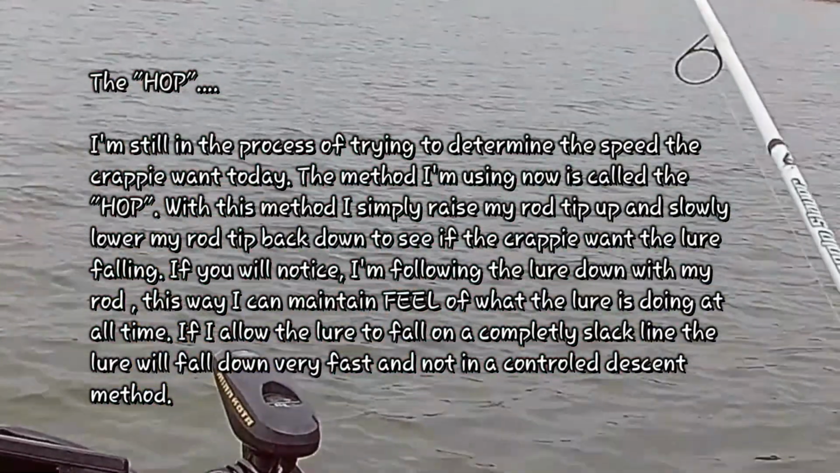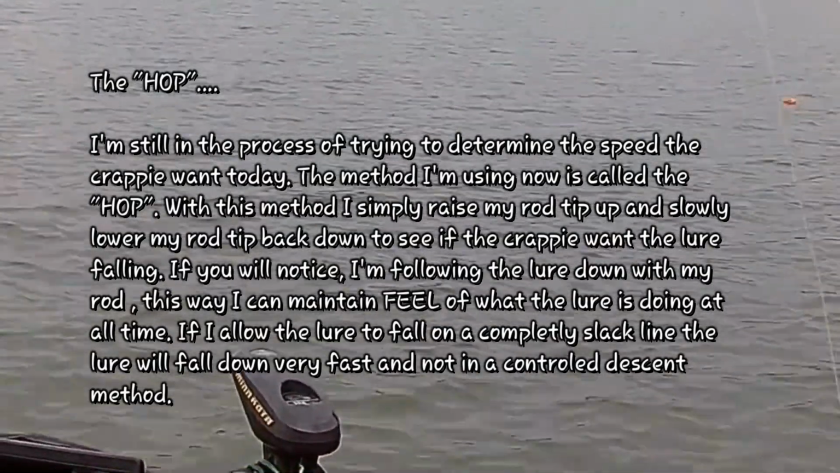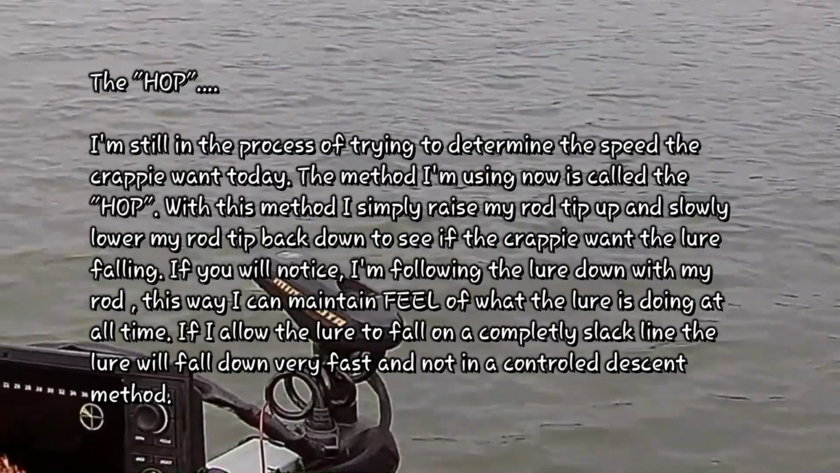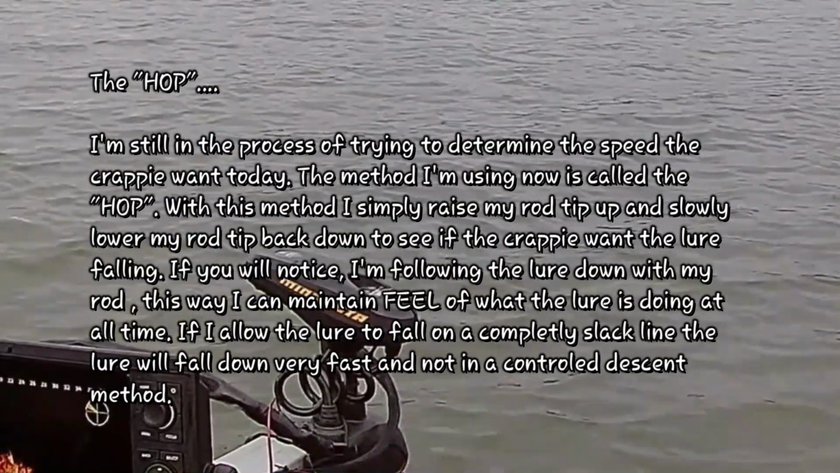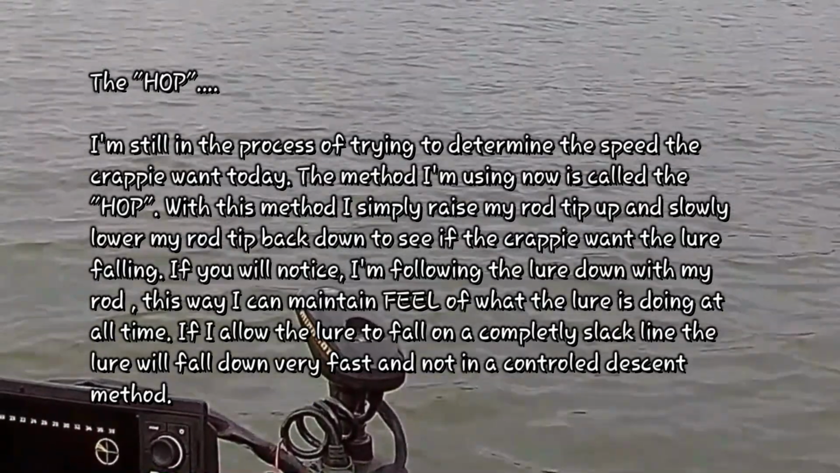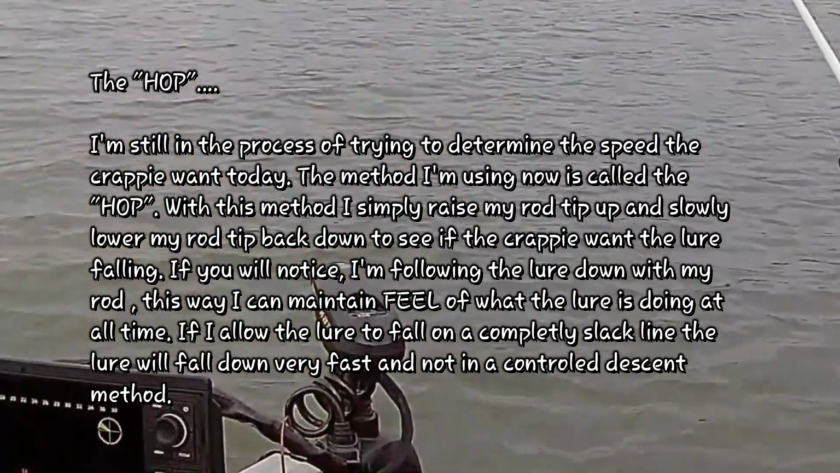So then what you're going to do is just raise up and fall back down. But you're trying to feel every limb down there in that top. And when you come to a limb, if you feel that limb, you just let it fall back down. And most times what will happen is when you pop it over that limb, boom, you'll see that line jump.